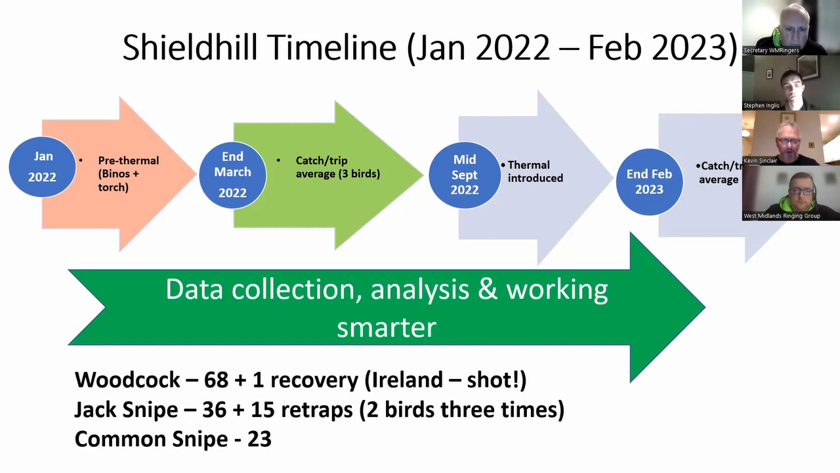So just in terms of some of the scores on the doors there, up until the end of last month, we were looking at 68 woodcock, which we had ringed. We had one exciting report of a recovery. Sadly, the bird was shot in Ireland, as I imagine many are.